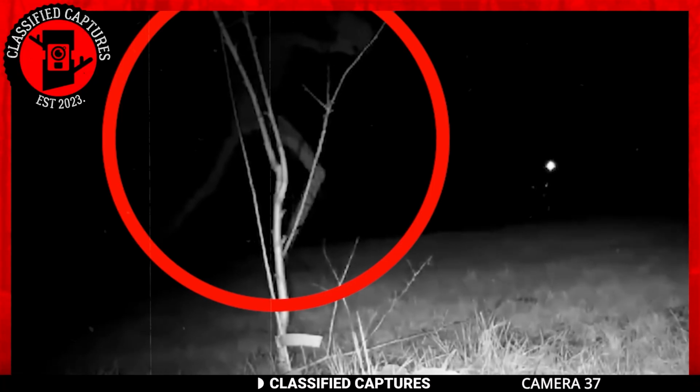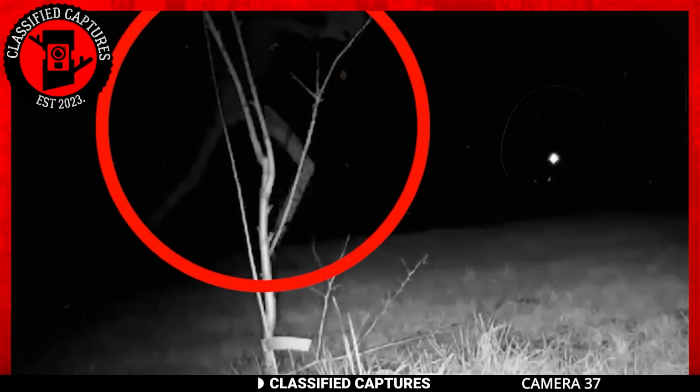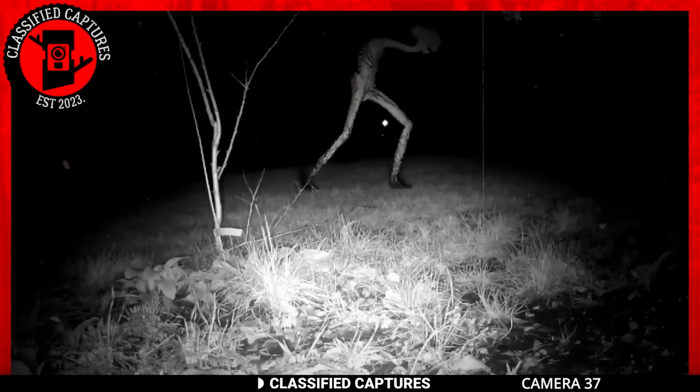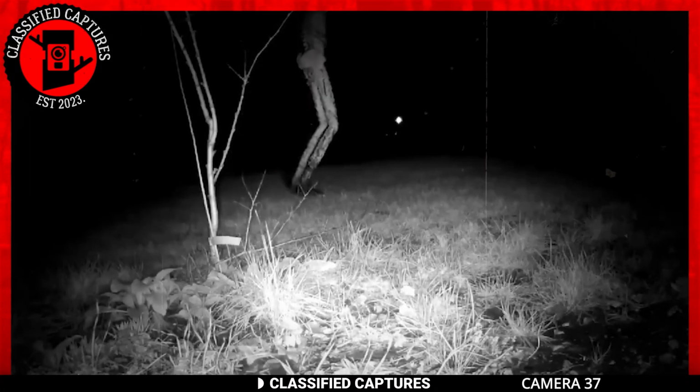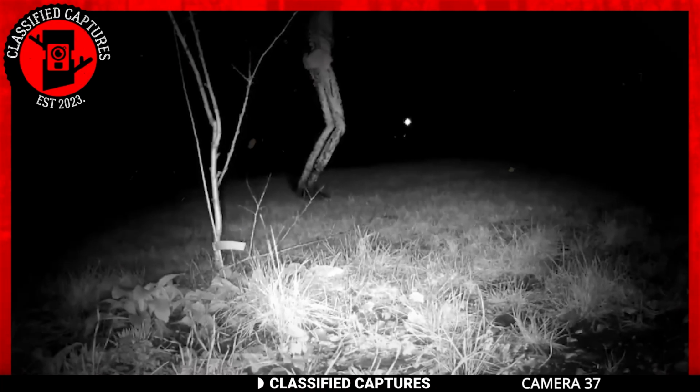This Trailcam captures a monster that looks like it belongs in Hotel Transylvania. The creature looked stick-like and took long strides across the field like a zombie. However, the creature is so tall that the only parts visible are its legs. It also appears to have no arms.